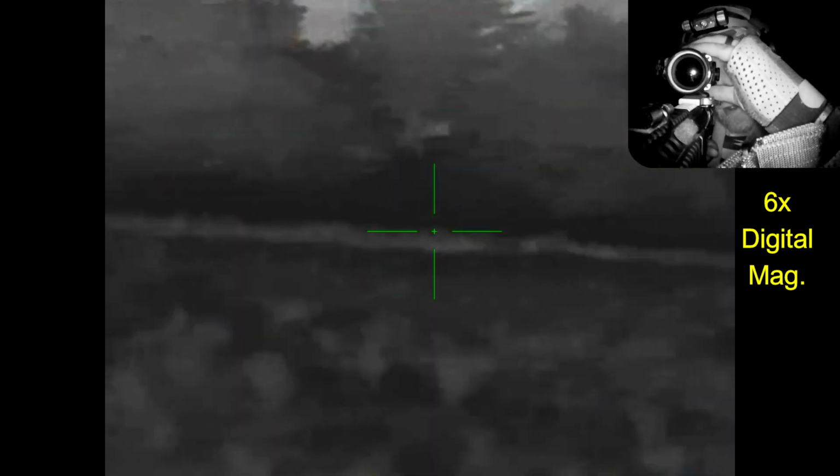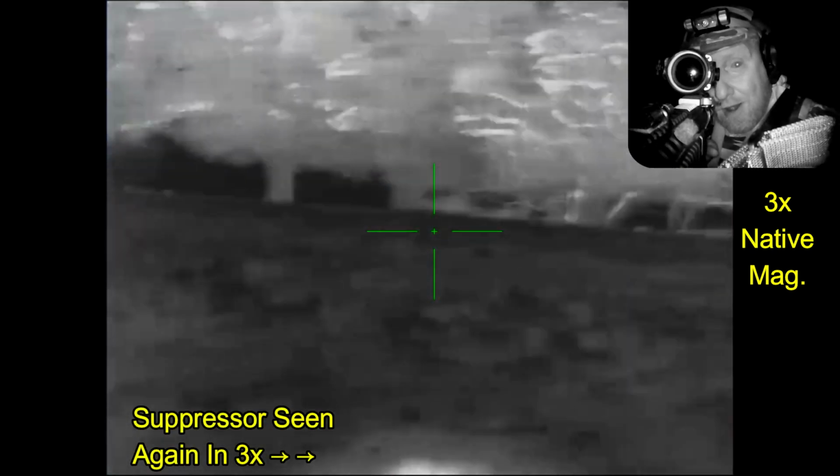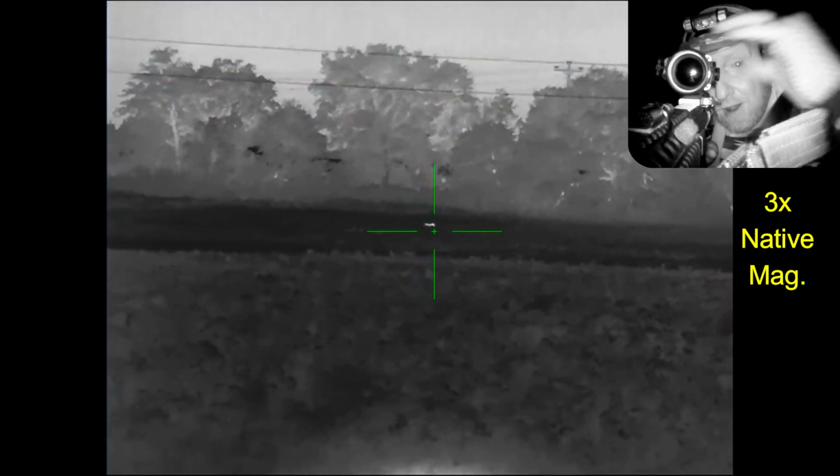I lose track of it in the low area. I get zoomed back out again. I don't see anything there. So I pan back looking for other hogs.